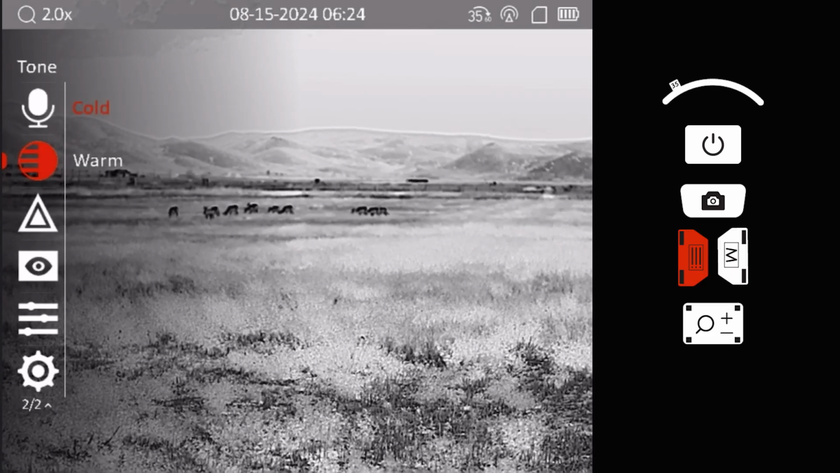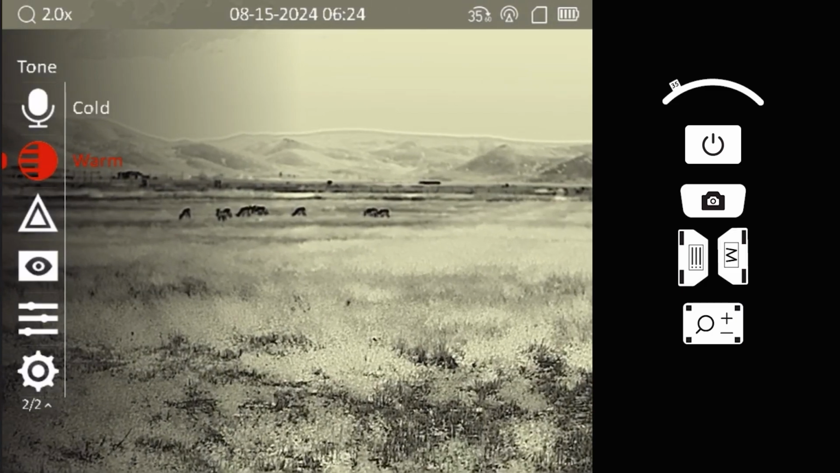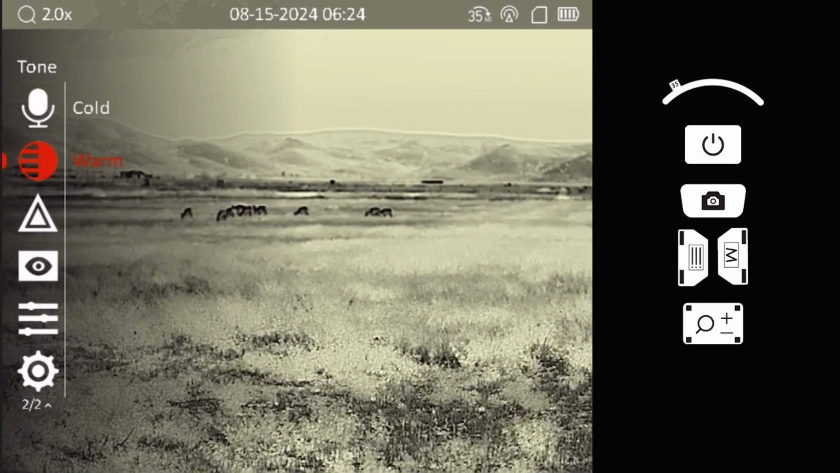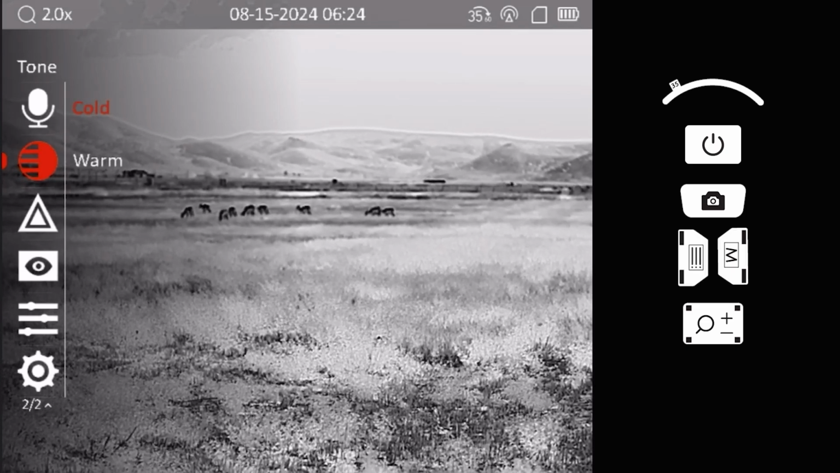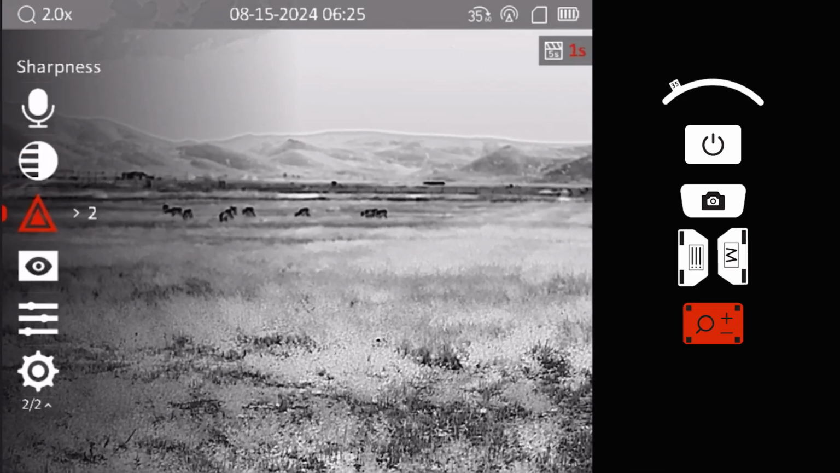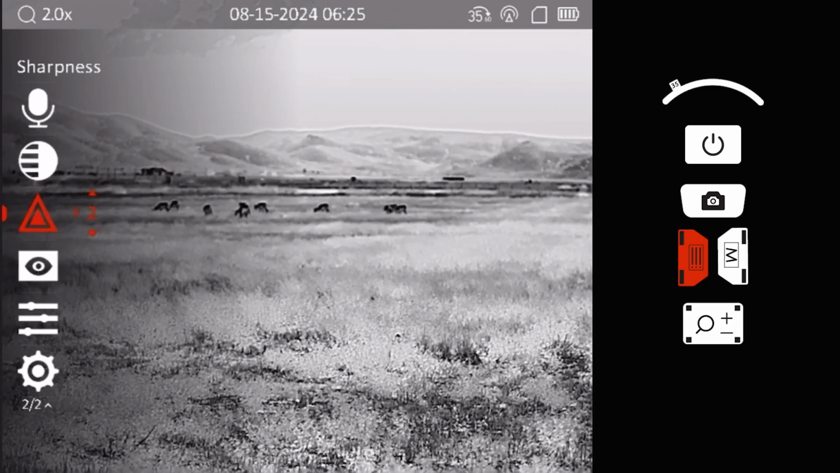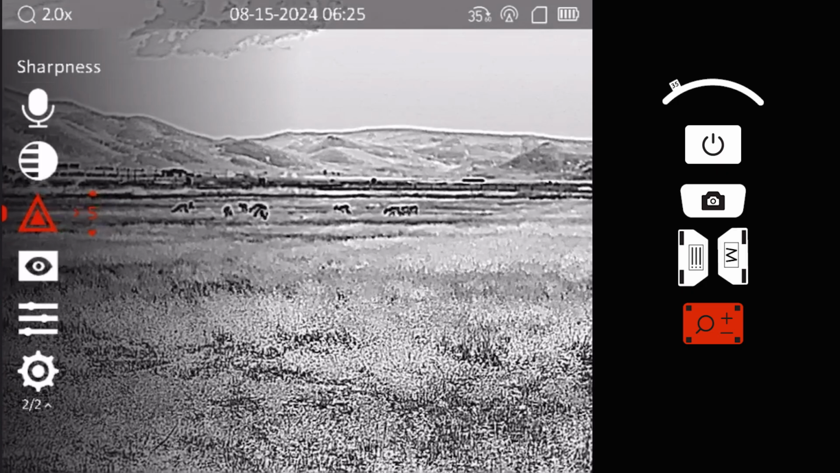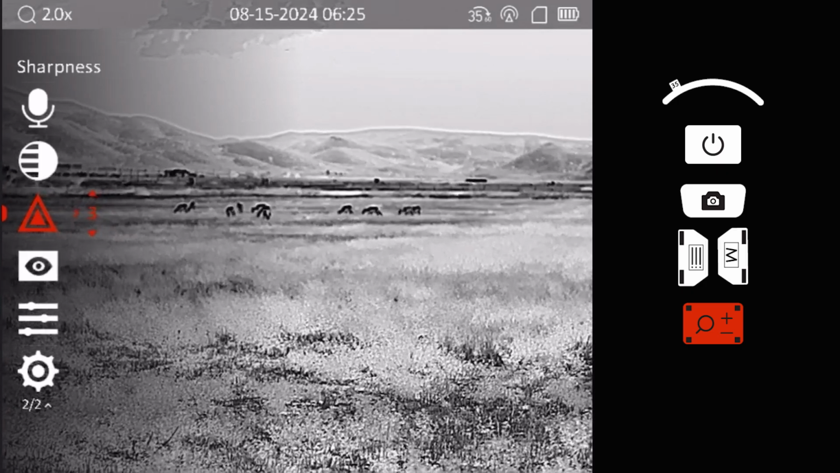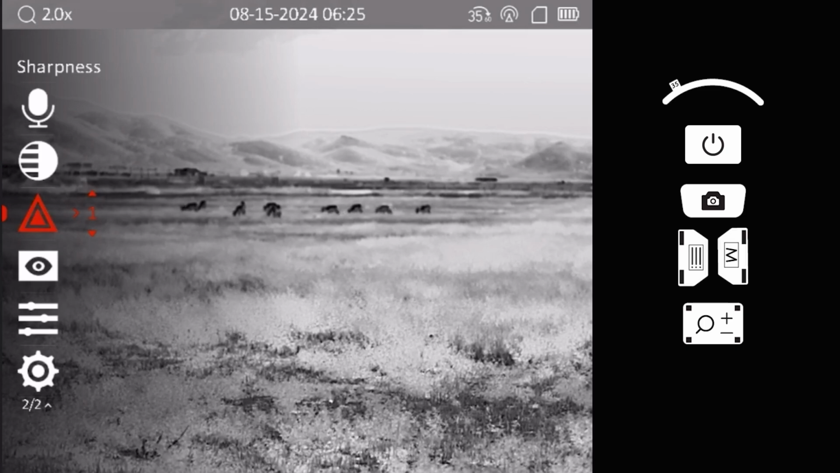Further customize the image by selecting either a cool or warm color tone. This adjustment is useful when transitioning between environments or optimizing the image for your specific shooting conditions. Adjusting the sharpness of the image allows you to control the level of detail displayed. Increase the sharpness for more detail, or decrease it for a smoother, less detailed image.